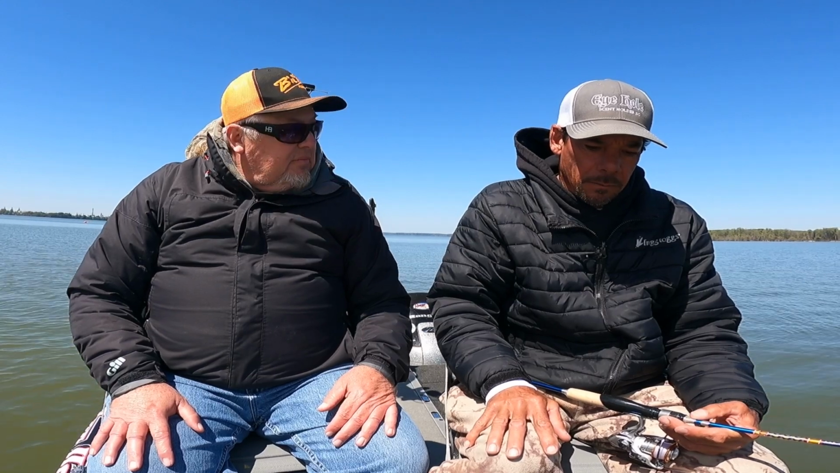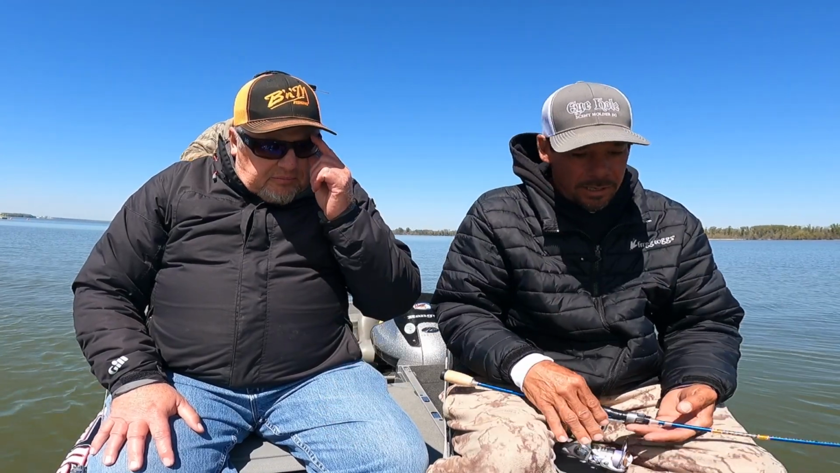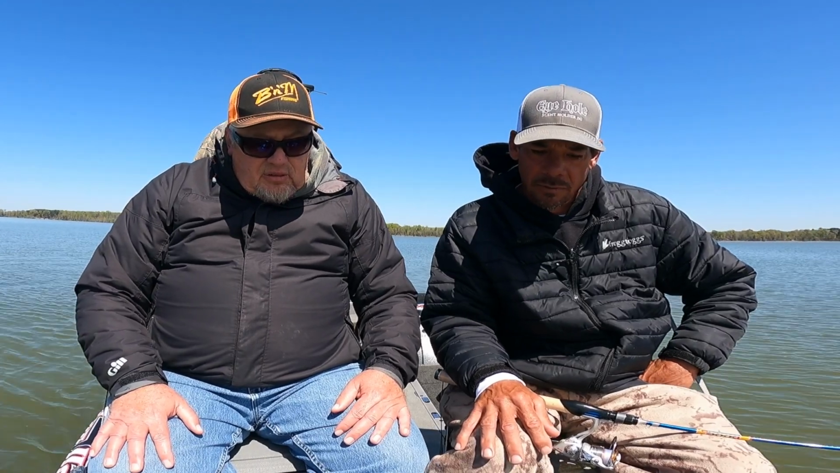We found a brush pile that I'd actually dragged from the bank and put out here. It's basically a tree, and it looked like it was pretty full. I've also got some stake beds in this area, but we didn't see a whole lot on the stake beds. There were several fish in that brush, so we're just going to pinpoint on that brush and see if we can pick up a few off of it.